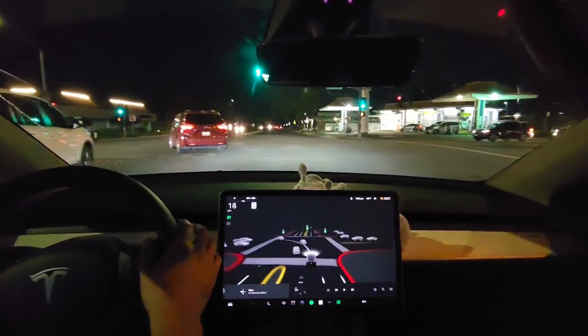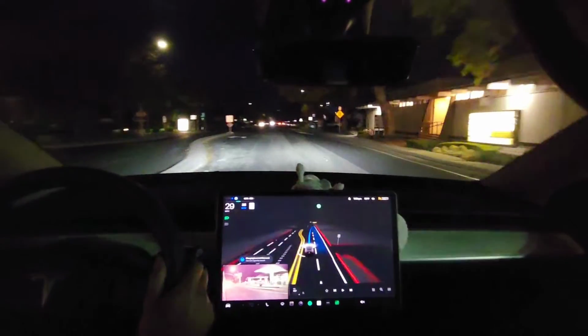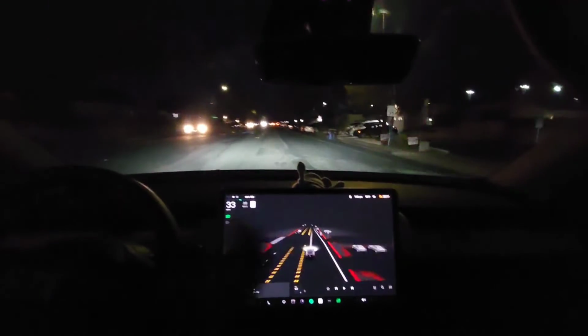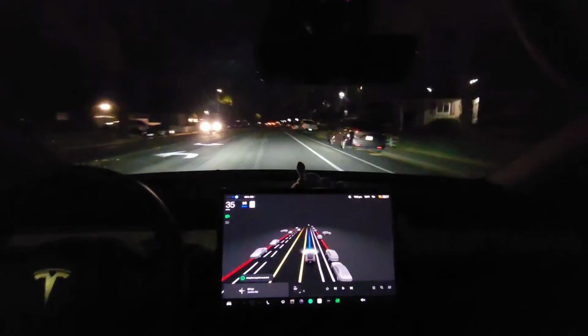Again, we're gonna go straight. And then I'm gonna let the car do its thing again. No, don't do it. Don't do it. I don't know why it wants to turn in there. Where's the little camera thingy? Oh, they moved it all the way here. Anyways.